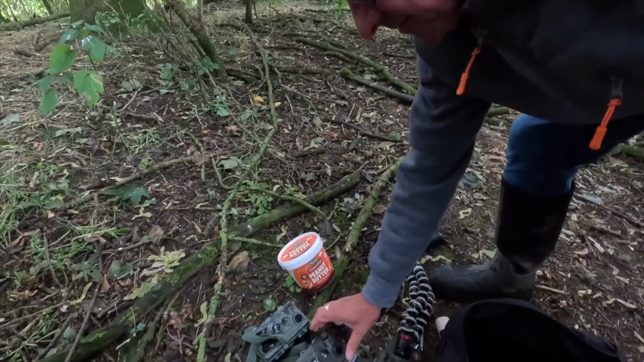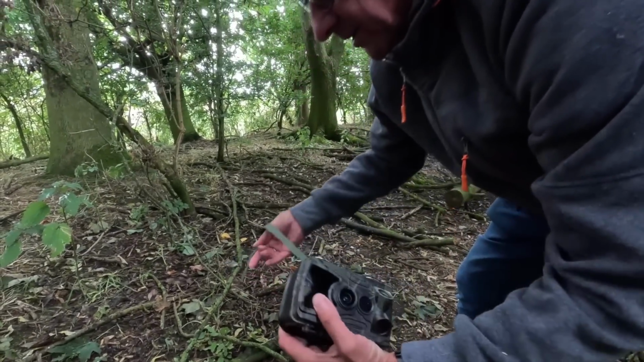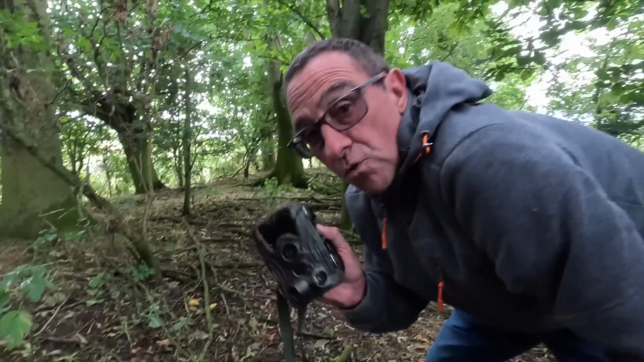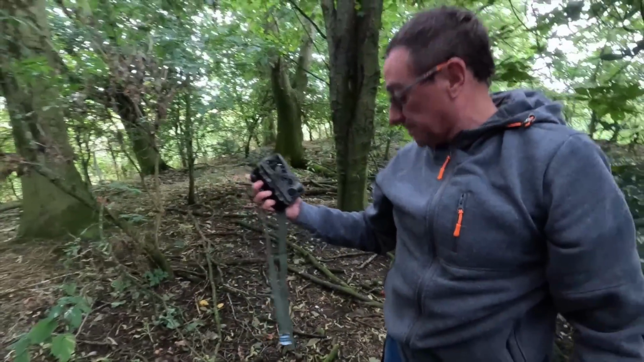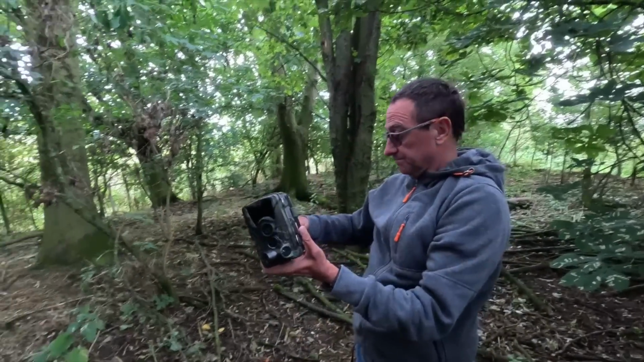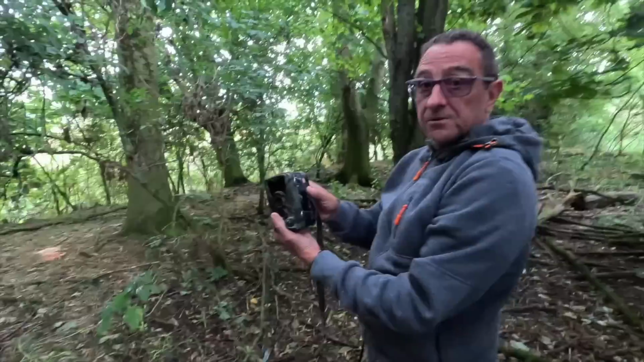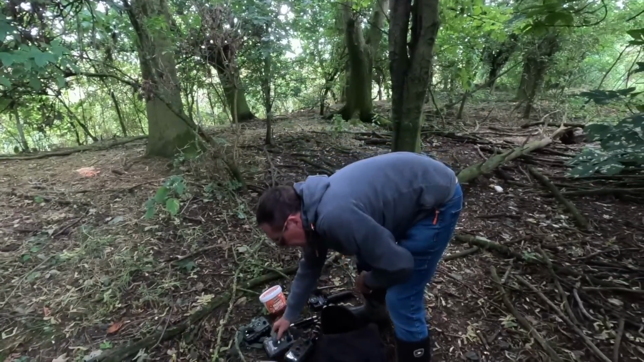Yeah, good choice. Because the problem I had with the new cameras I've got, these straps are quite short for trees. Right. But the quality on them is really good. Yeah, it's very good. Really good, and the sound is too. And they're about £33 off AliExpress. Really cheap. I might be reviewing one of them in the future, because it's a really good deal. Yeah, really good, and they've got the lithium batteries in as well.